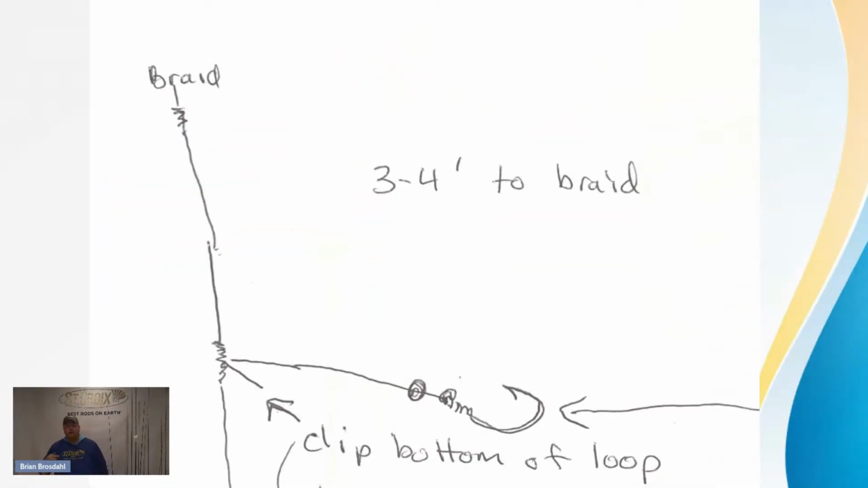So, and then attach it. I forgot to mention the last one. You attach it to your braid with a back-to-back uni. So your braid, your line, and then uni slide. So I use braid all the time, and I've got the 20 feet of line, and then all that stuff casts so good, and you can just jig it through. So 3 to 4 feet to the braid, and you've got plenty of time. But you could even put more.